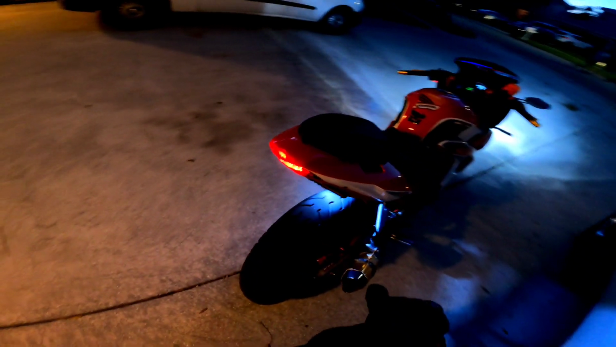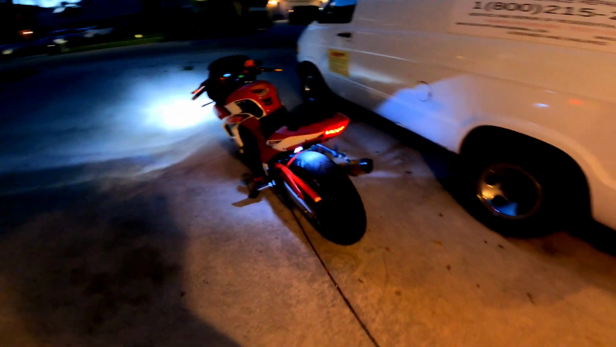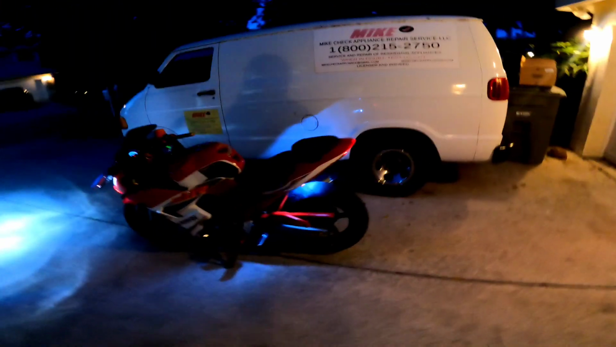Alright, I don't know if you guys can see it from my GoPro, but hopefully you can. Sideways, sorry, but that's my brake lights. So yeah, it looks pretty cool. You can see my license plate when you're down low, but it looks pretty good.